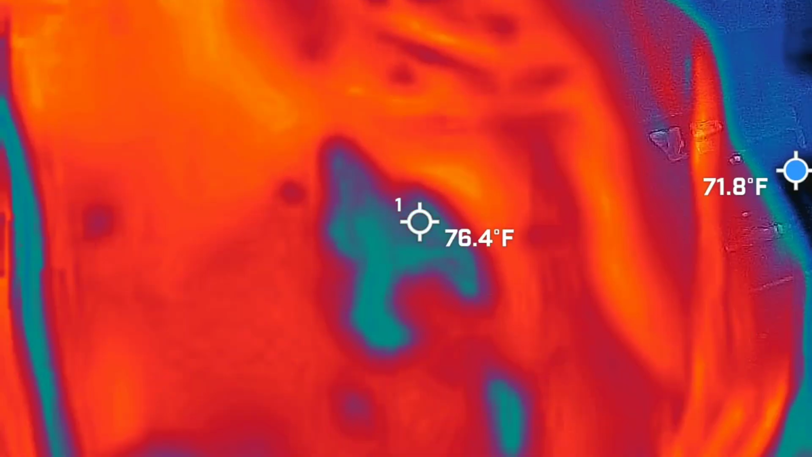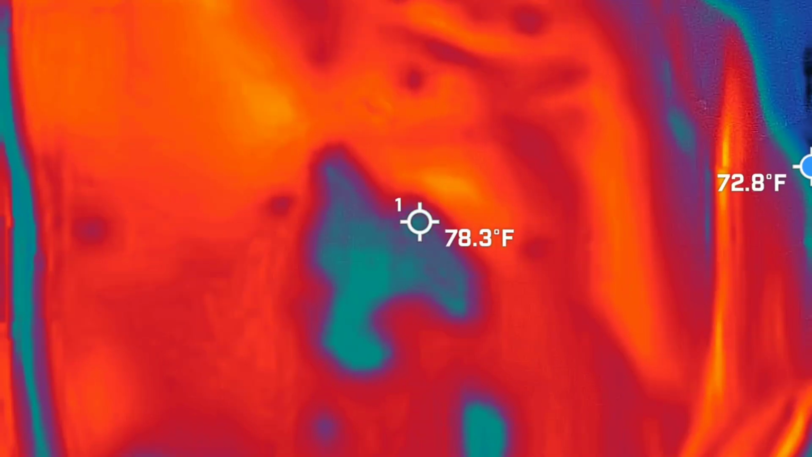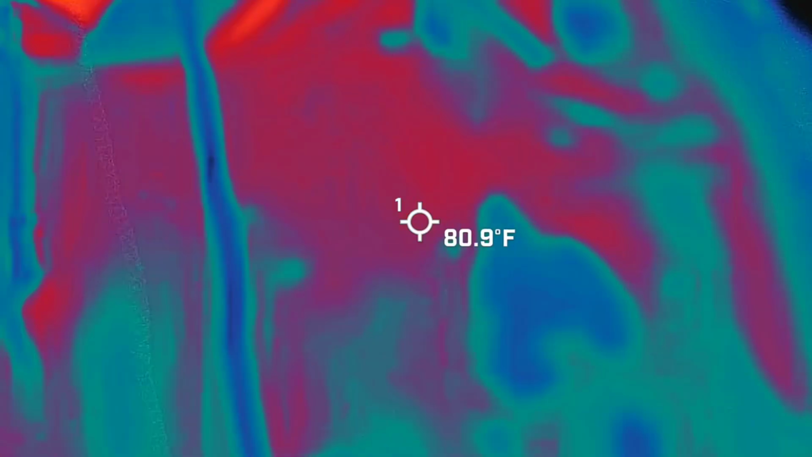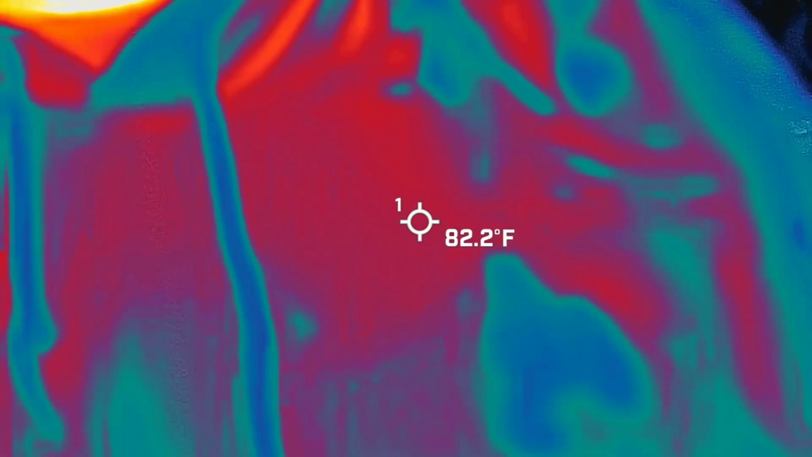So tonight's temperature, I wrote down, was 66 degrees. I usually look for 15 degree plus temperature drops, so we're obviously looking for 51 and below. You guys should be able to see me in there: red, orange, and yellow. Sorry, William, but I'm the hottest thing in the frame right now. I point that out because you're going to be looking for blue and black.